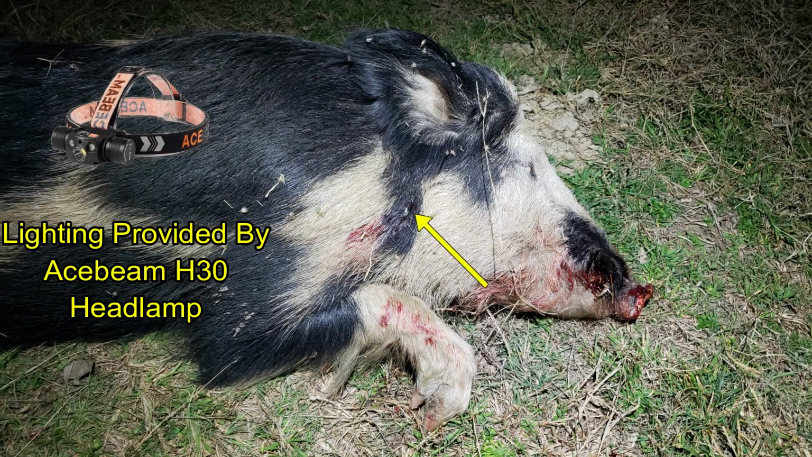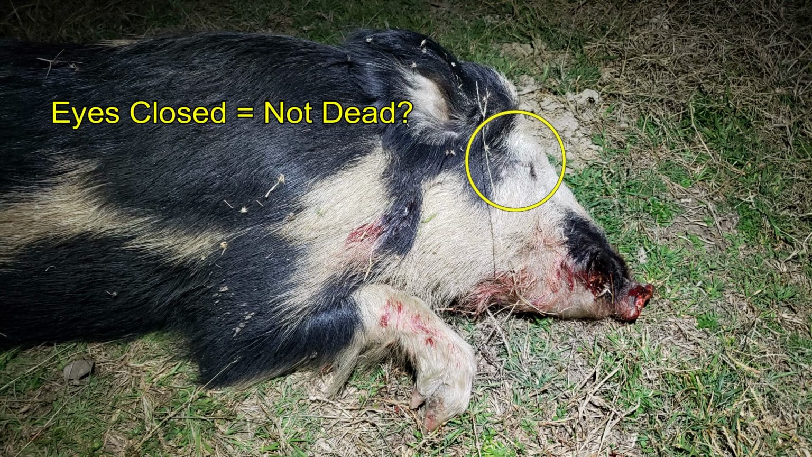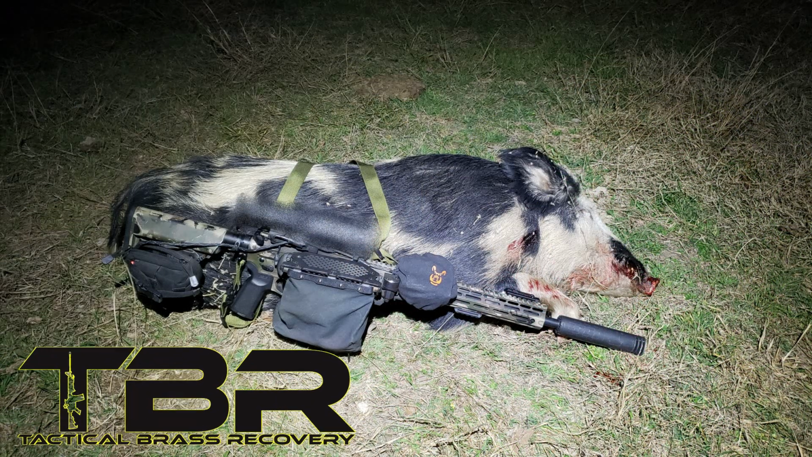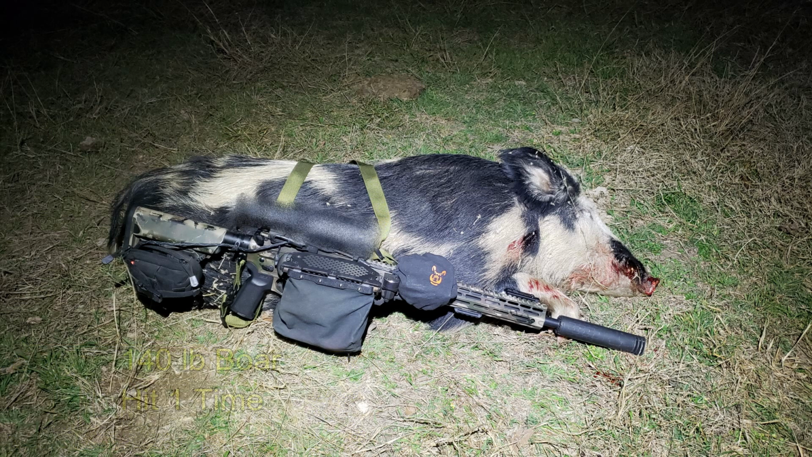However, I do have a hog down with a shot that entered right here, dropping it in place, killing it instantly. If you notice the eye is closed, some people might say that eyes being closed equaled the hog being not dead. This hog was definitely dead. I had already split open its belly at this point. It is long dead. Brass Catcher by Tactical Brass Recovery. Turned out to be a nice little boar, coming in at 140 pounds.